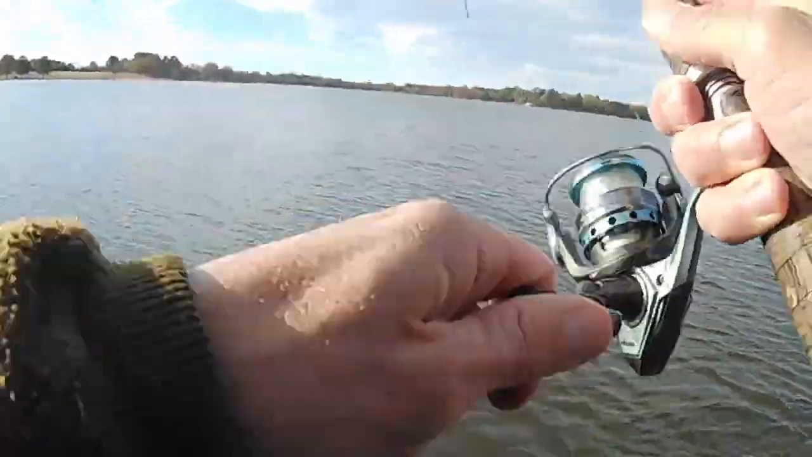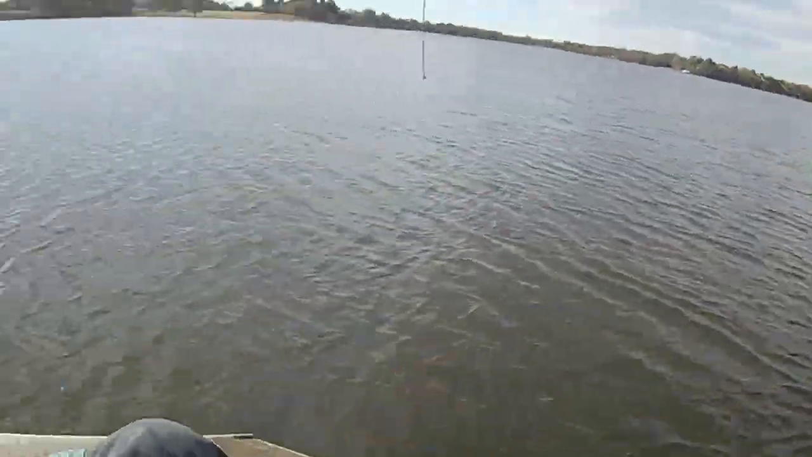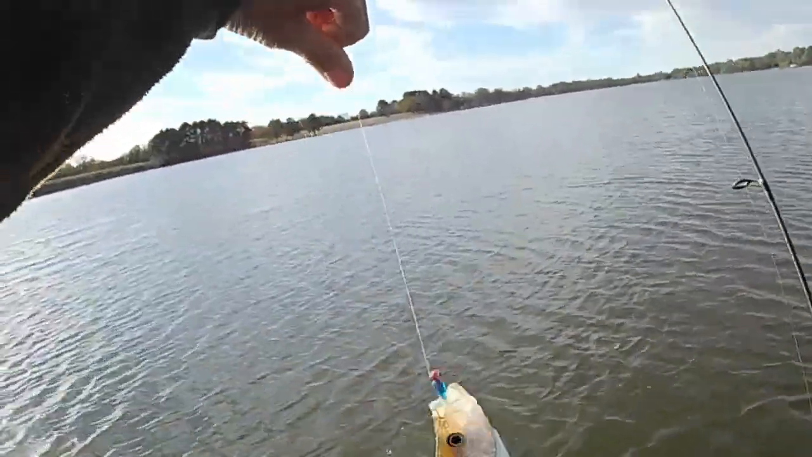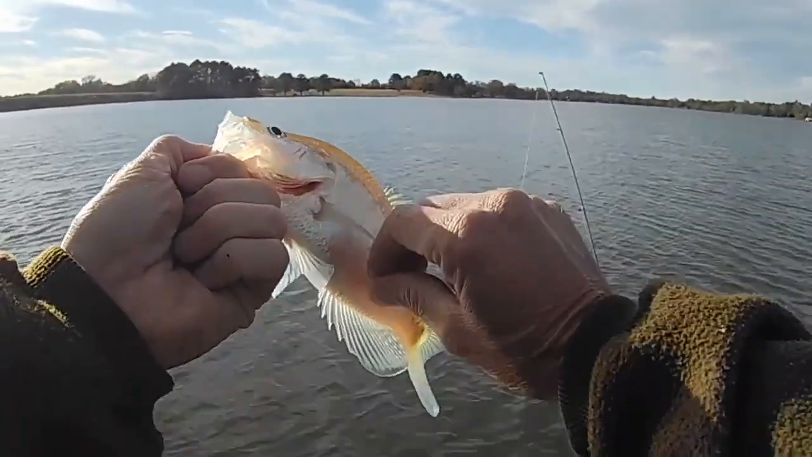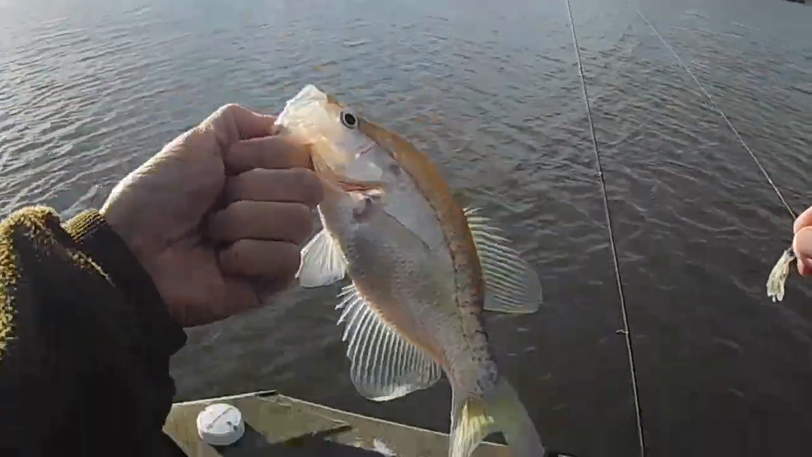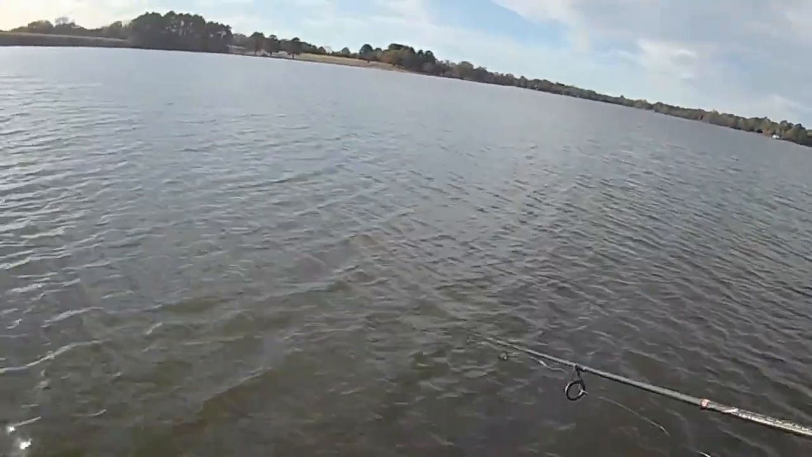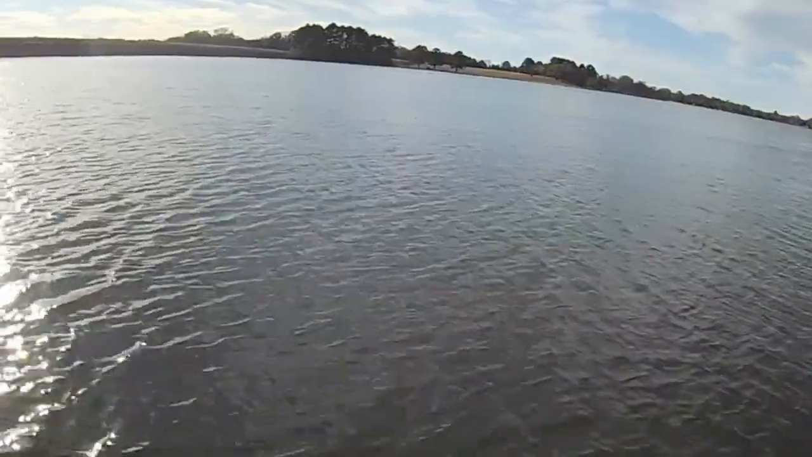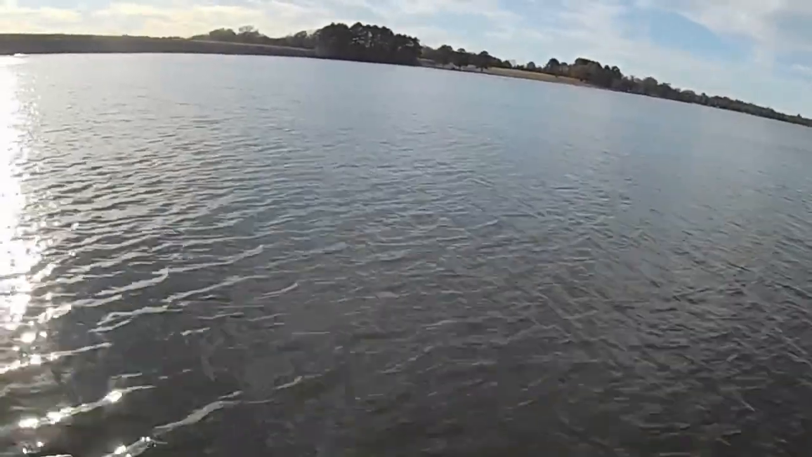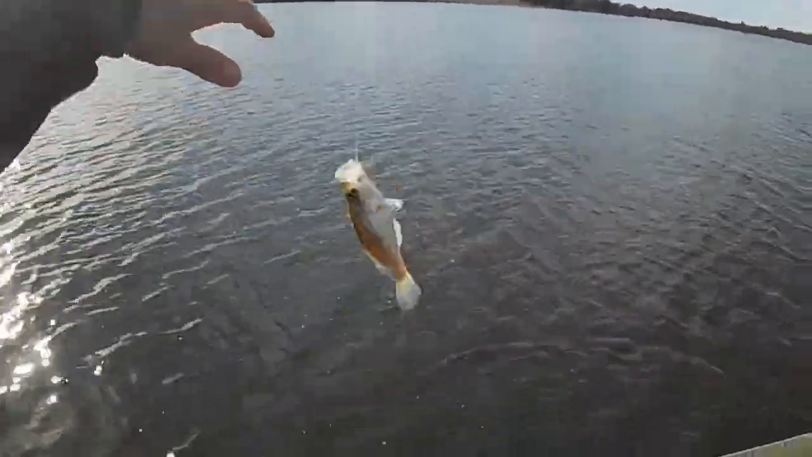There's one on that blue and white, boy. I tell you what, they can't refuse it. They love that blue and white, man. And he hammered it too. He wasn't like them others, just barely latching on. He got it. I was just kind of holding that nut off the bottom. Let's see if that'll work. There's another one. Come on, you. Hey, come on.